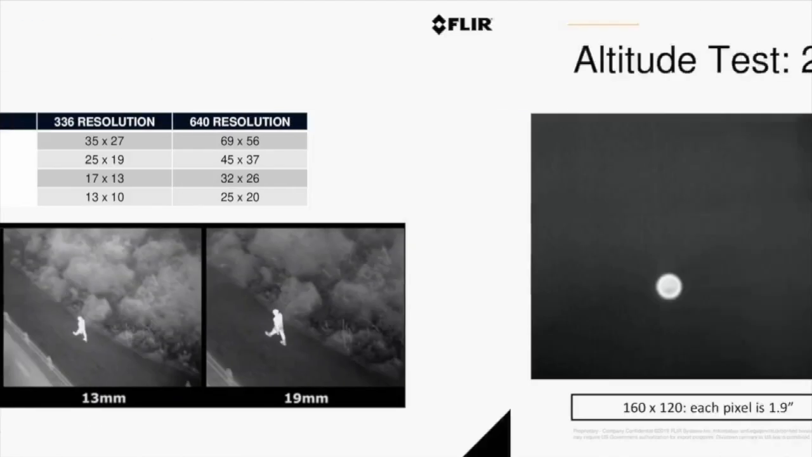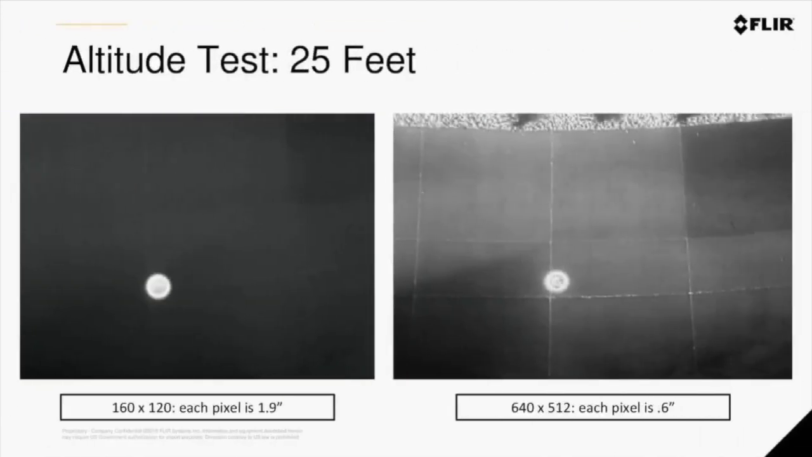So to get a little bit more into resolution, for those of you that are drone operators tuning in, some of you might be flying the DJI Mavic Enterprise Dual or the Parrot Anafi. And the thermal sensor that's inside of those payloads is what we call Lepton. Lepton's a low resolution microprocessor, which has a resolution of 160 by 120. For users that are taking images with the Zenmuse XT2, you have a higher resolution camera that's based on our Tau 2 core. The high resolution on that is 640 by 512.